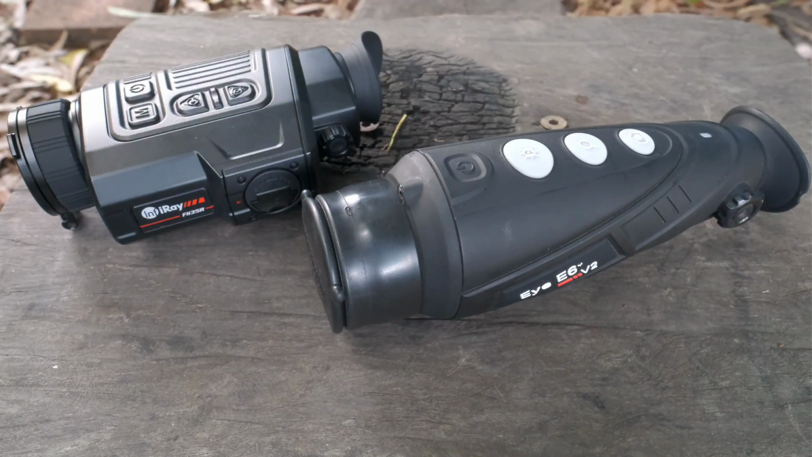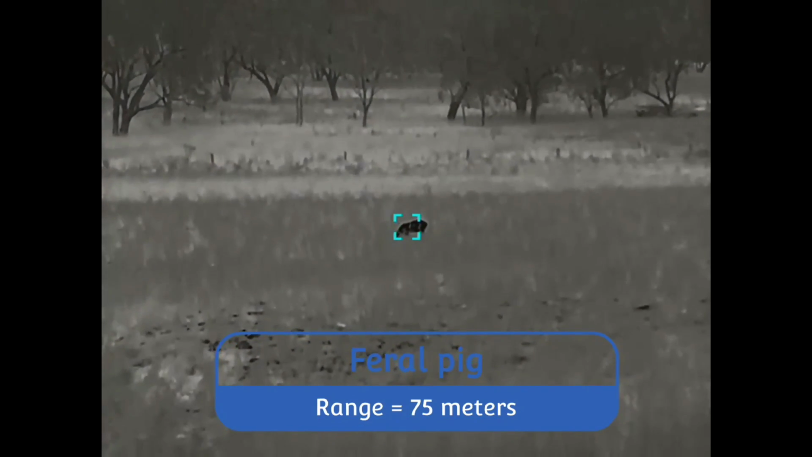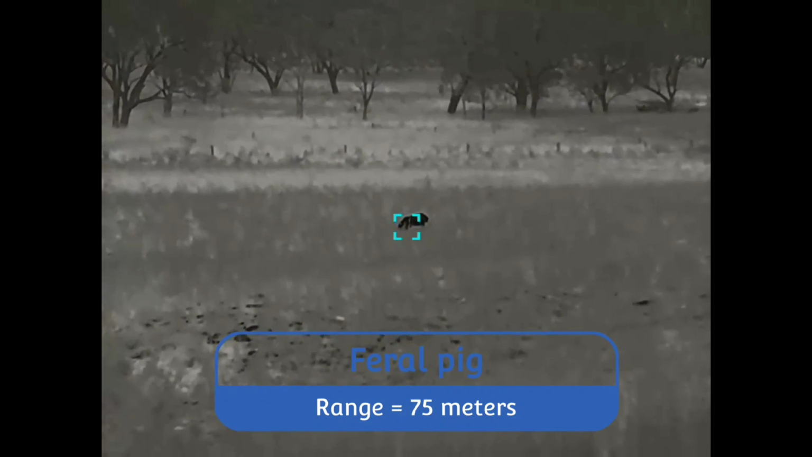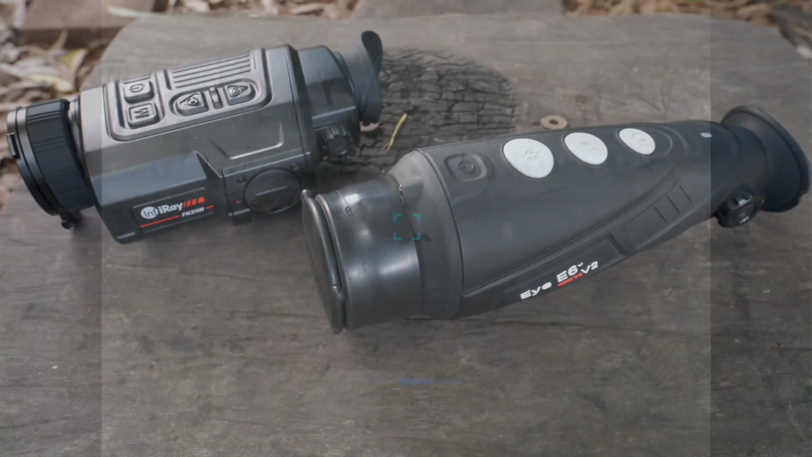I'll also give you my thoughts versus the Helion 2 XP50 Pro, which is my other thermal scanner that I do run. Both these thermals are obviously InfiRay made 640 by 512, 12 micron devices. Both have a 35mm f1 focusable objective lens. Obviously both are the same detection range for a human-sized heat source at around 1800 metres. Both have the same field of view and base magnification.